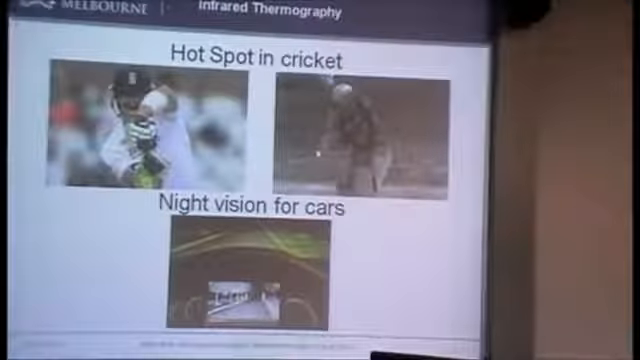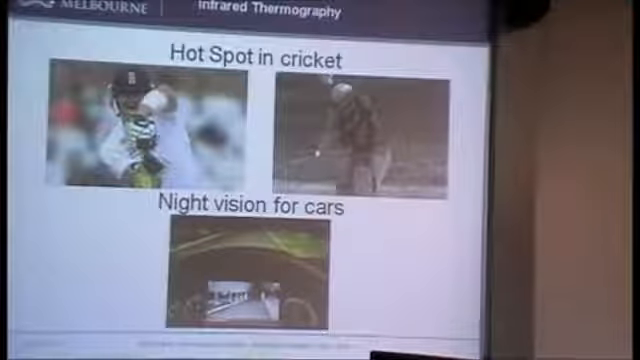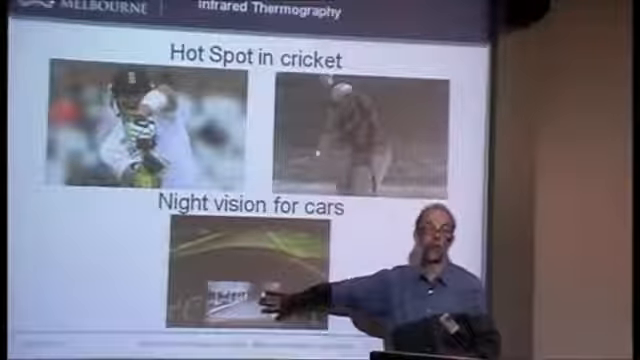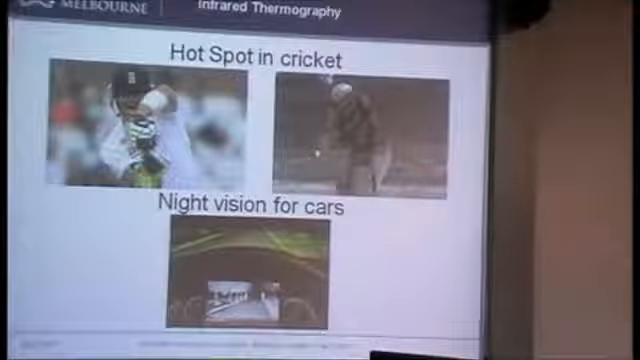The more expensive BMWs and Cadillacs are two brands that I'm aware of which have this basically built into them. As the cost of the detectors comes down, it's likely that more and more cars, and eventually I suspect all cars, will have it.